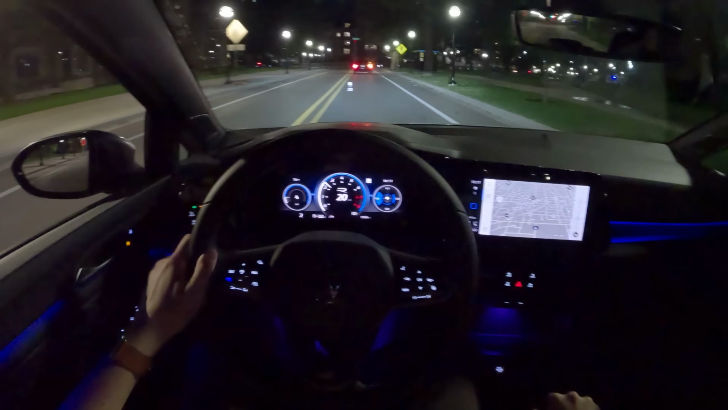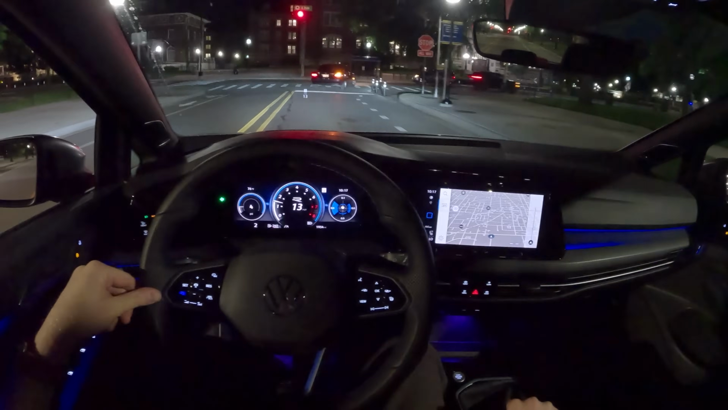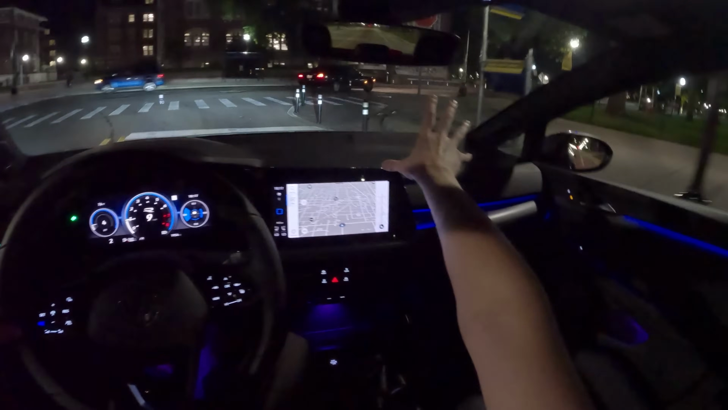Alright, let's loop this thing back around. We'll go up the parking structure, and that'll wrap it up for us on this little night drive in the Golf R. Goodbye, my sweet prince.